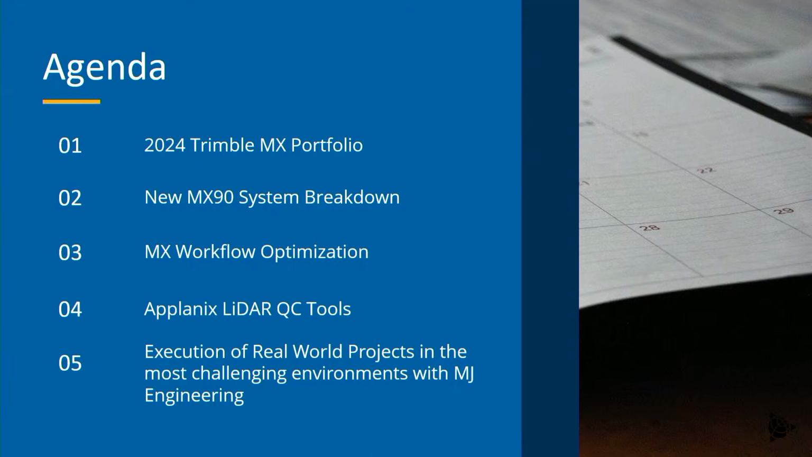Then I want to dive into the Applanix LiDAR QC tools. The name is misleading, but it's more of a cloud-to-cloud registration tool, but it's very interesting, and I'm really curious how this continues to develop in the future. So we'll talk about that as well.